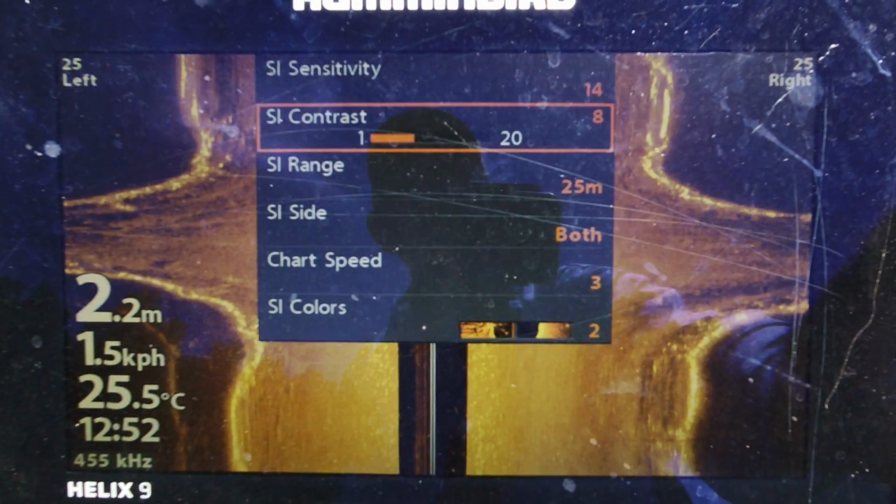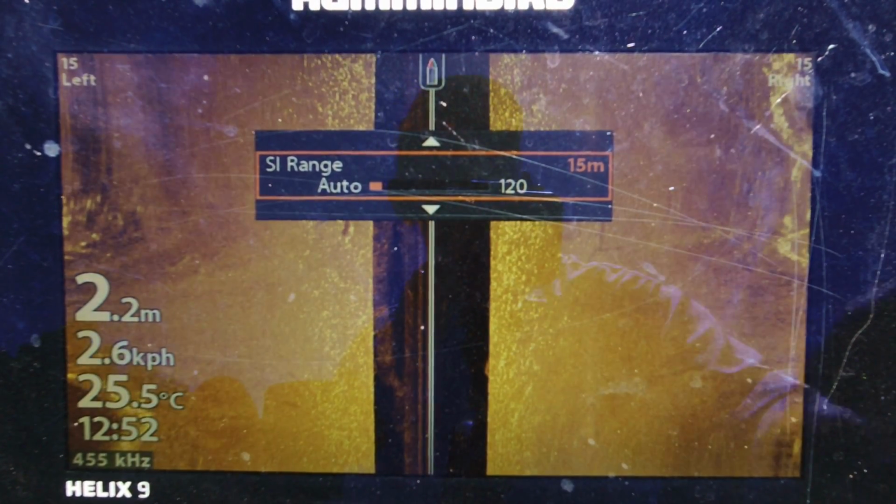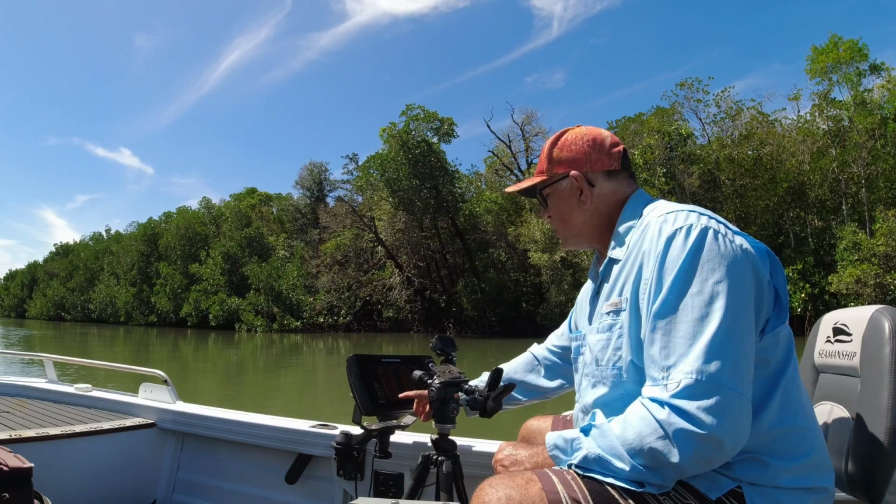So in the menu, my side 25, I'm going to reduce that. I can reduce that to 15, I think, and I'll miss the very edges of the creek, but I'll get much better definition as I cross over this time through the creek. So I'll freeze the frame here for just a bit, because on this freeze, I'll show you how to freeze the frame too if I haven't showed you in the video already.